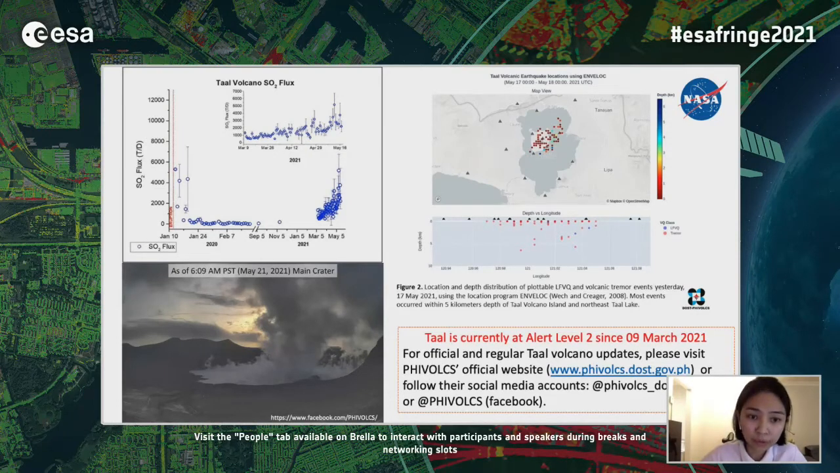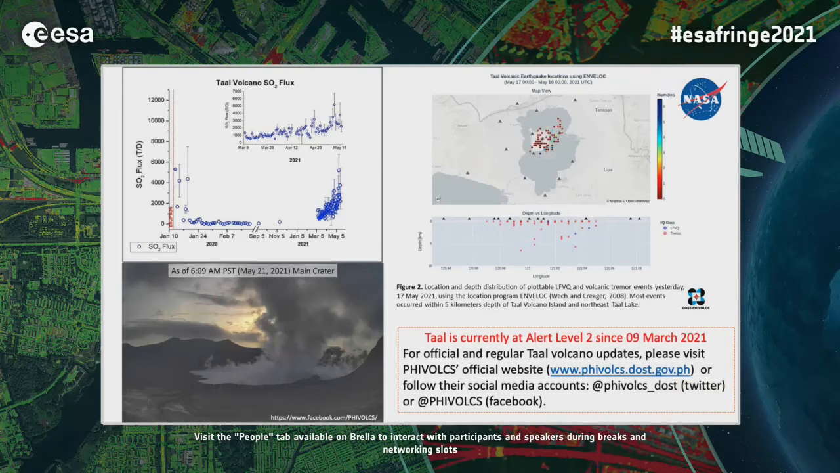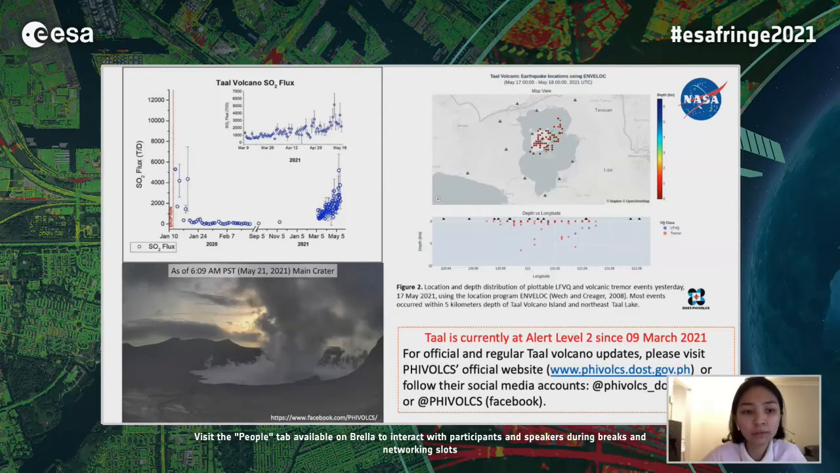But for official and regular volcano updates at Taal, please visit the PHIVOLCS official website or follow their social media accounts. The Volcano Observatory reminds the public that alert level 2 can result in steam-driven or phreatic explosions, volcanic earthquakes or ashfall, and even lethal accumulations or expulsions of volcanic gas within the threatened areas.